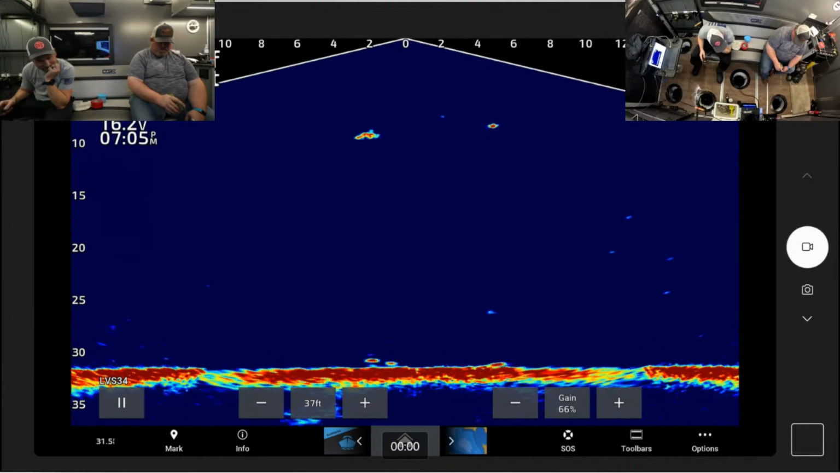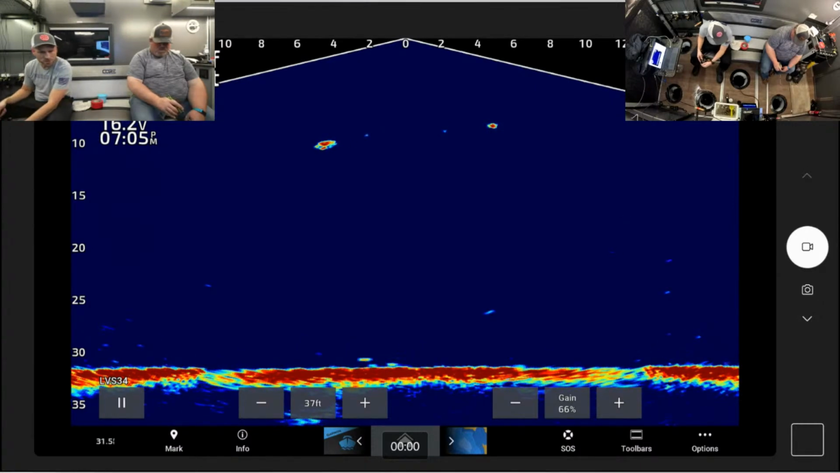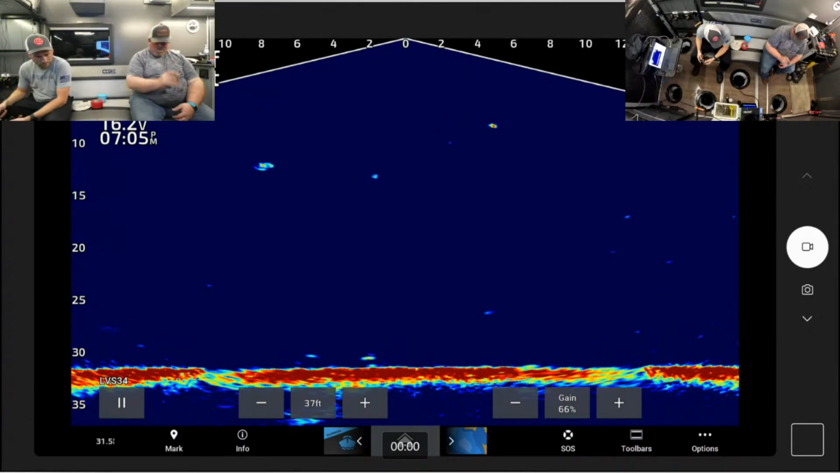Bigger fish. That's a nice size fish. That's at least a 12-inch crappie if that's a crappie. Yep. Oh no. Oh.